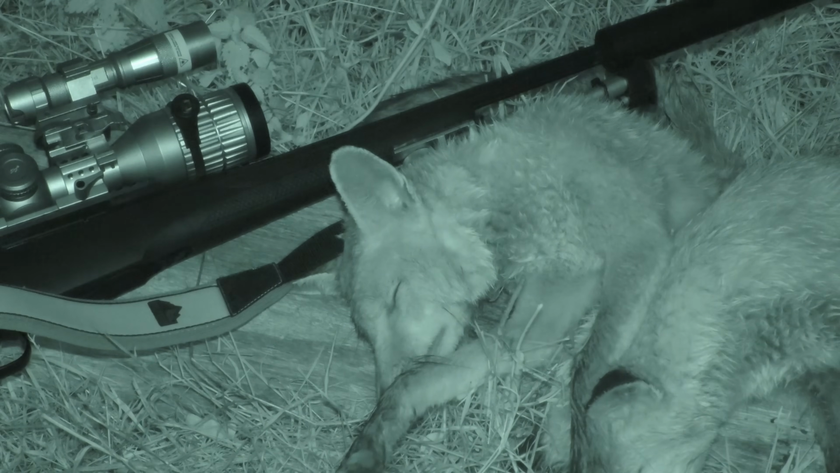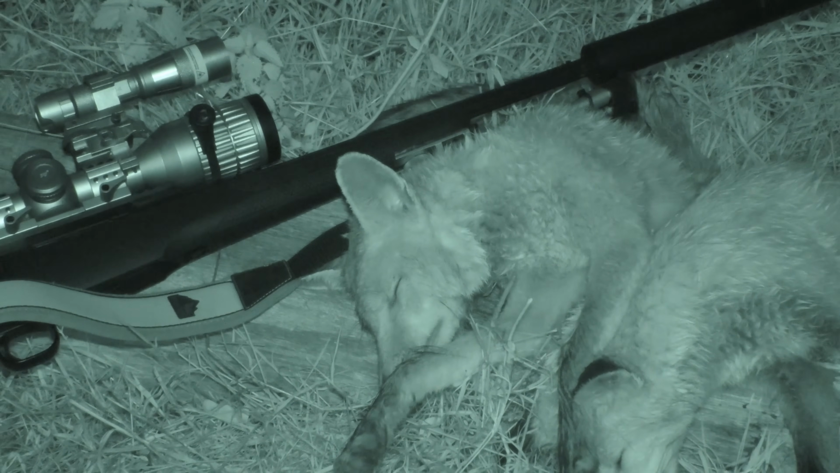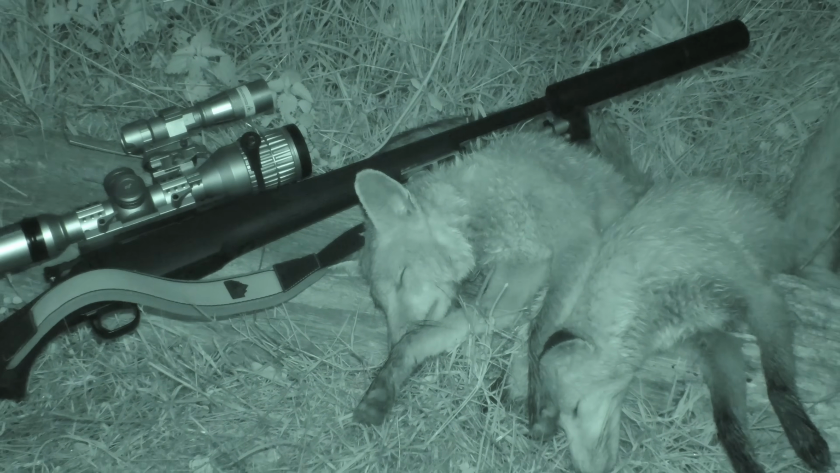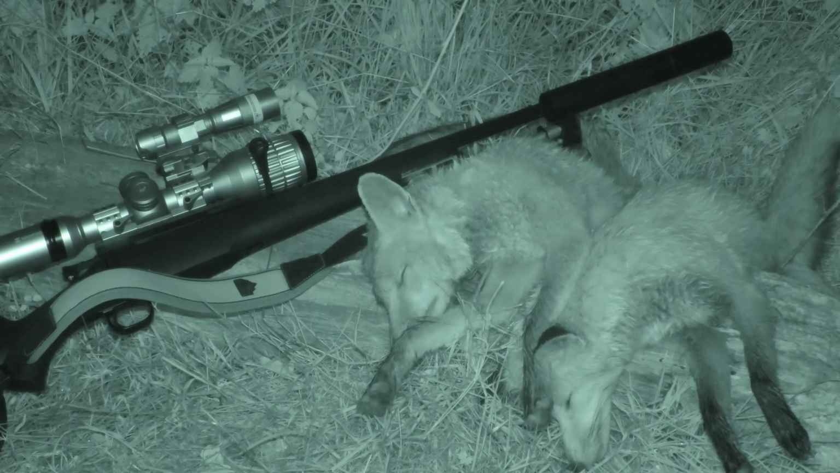Right, so that's 2 foxes down for the evening. Got a dog and a vixen there. The rifle performed as expected. Good rifle this. Again, the Alpex was nice and clear. Although I mean these are sort of fairly close shots, but even so, it still performed quite well. Yeah, so that's 2 foxes down that won't be causing any problems come lambing.